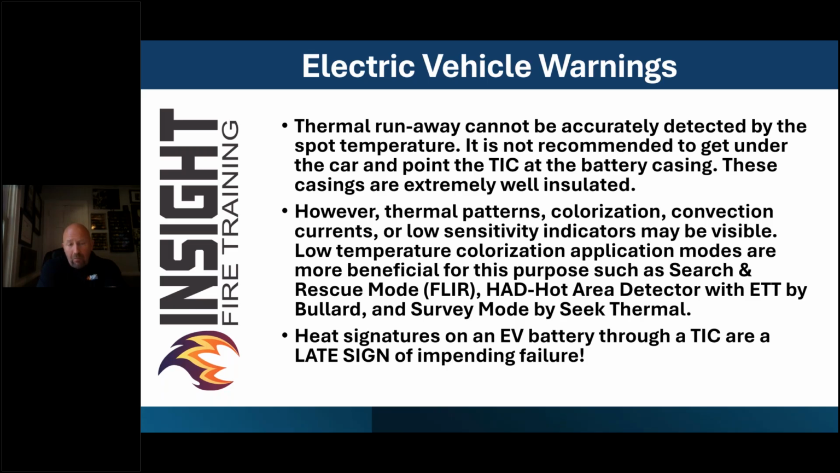Number one, study batteries and look at how well they're insulated. Number two, there are skid plates and other things that can come between it. Number three, the manufacturer will tell you that thermal runaway cannot be accurately detected by the spot temperature. And it is not recommended to get under a car and point the TIC at the battery casing. These casings are extremely well insulated. People that give you exact numbers like 150, 250, 140, I've heard numerous ones, are guessing based on experience, because not every battery casing is the same, not every car is the same.